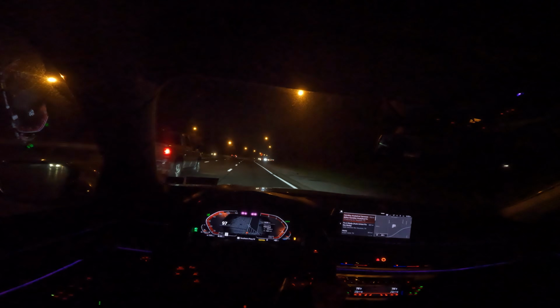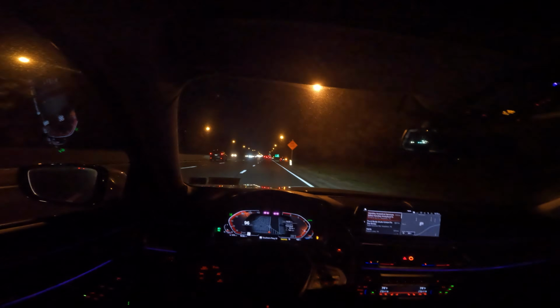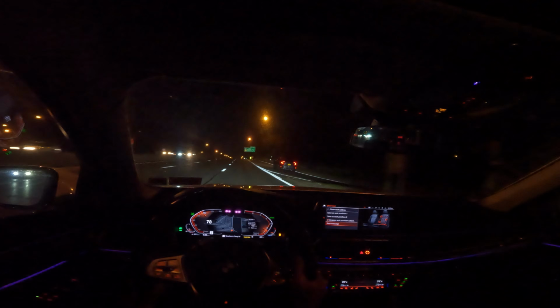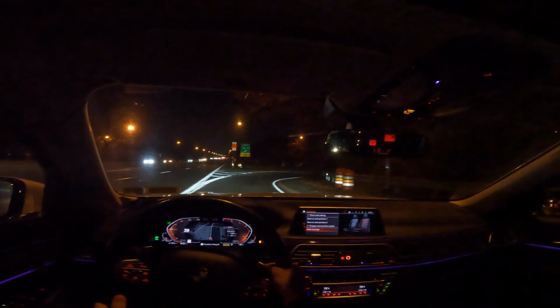Cutting up in the big yacht. Alright guys, so this is going to end up being a pretty short video here. This was the 750 cutting up POV night drive with the ambient lighting. The ambient lighting makes it look so cool. Hopefully it was a nice little drive. I got a couple little good cuts in there.